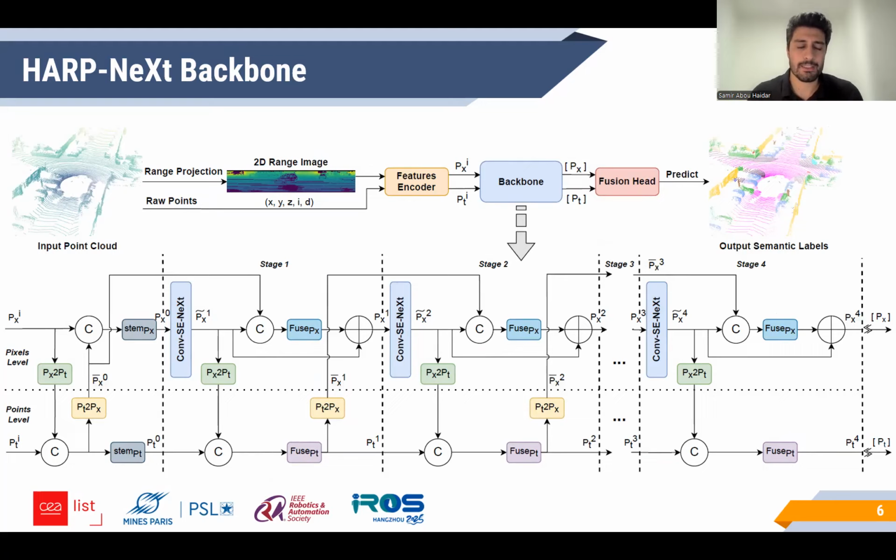Additionally, the point features are used to refine the pixel features in a multi-scale manner, meaning the point features from the previous stage are mapped to pixel features that are later fused in the next stage with the extracted pixel features from conv-SE-NeXt in a residual attentive manner. This process is repeated in the 4 stages of the network. Finally, we stack and aggregate the output of each stage on both pixel and point level to later fuse them in the fusion head before the final predictions of the semantic labels.